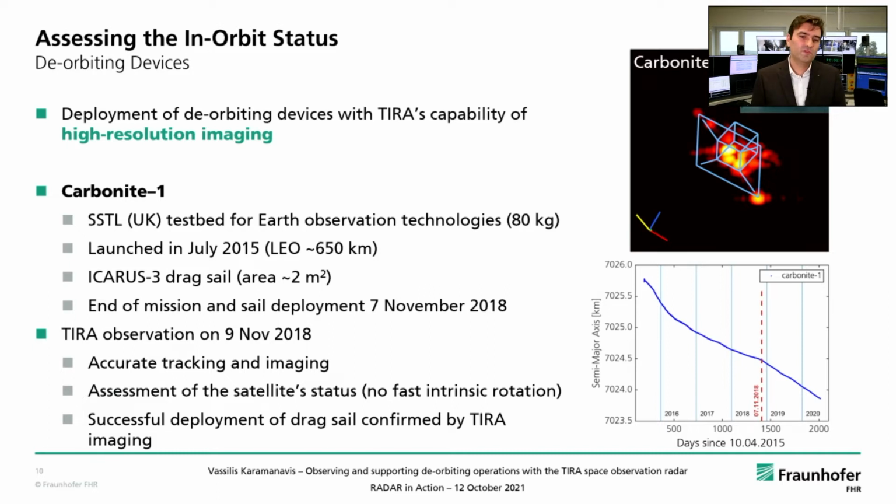Now, the end of mission for this specific satellite and the sail deployment was marked on the 7th of November 2018. We have performed observations with TIRA only 2 days later, on the 9th of November 2018. We have obtained accurate tracking and imaging of the target. We have performed an assessment of the satellite status of the intrinsic rotation, where we don't see any signs of fast intrinsic rotation. And we have also managed to successfully verify that the drag sail is deployed.